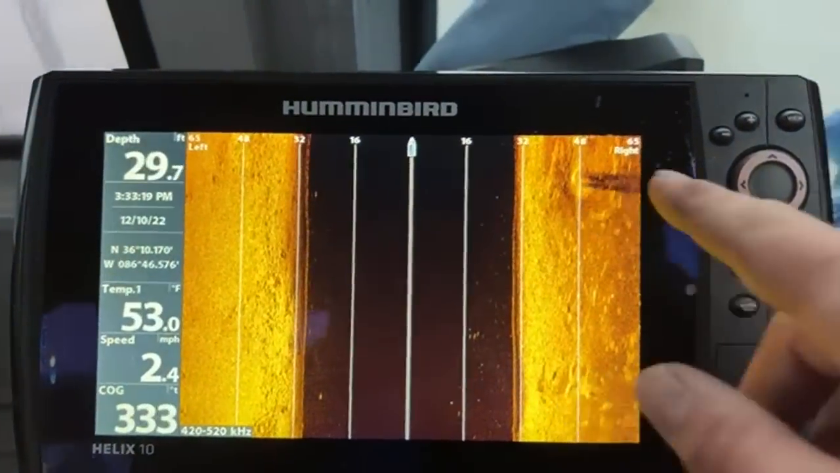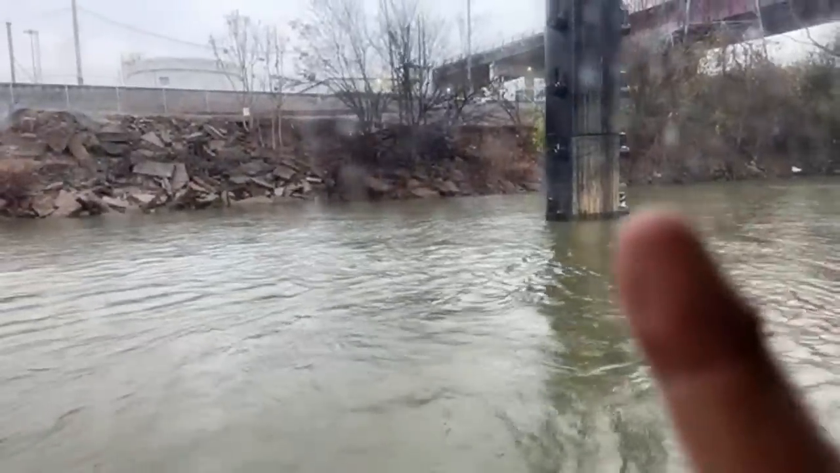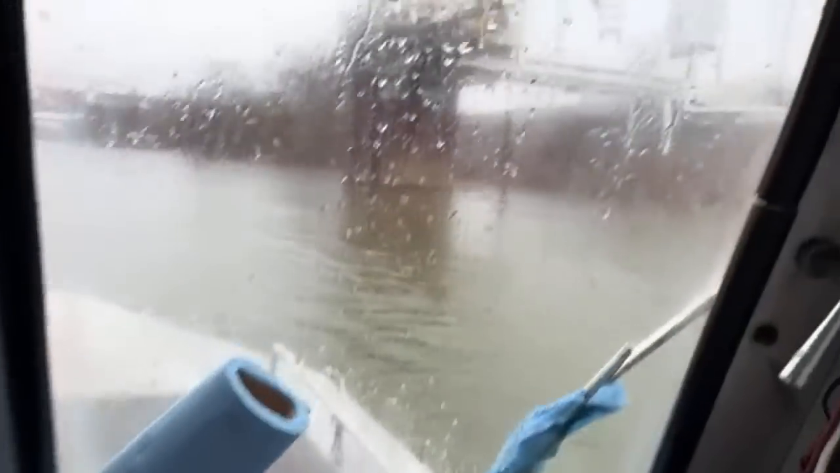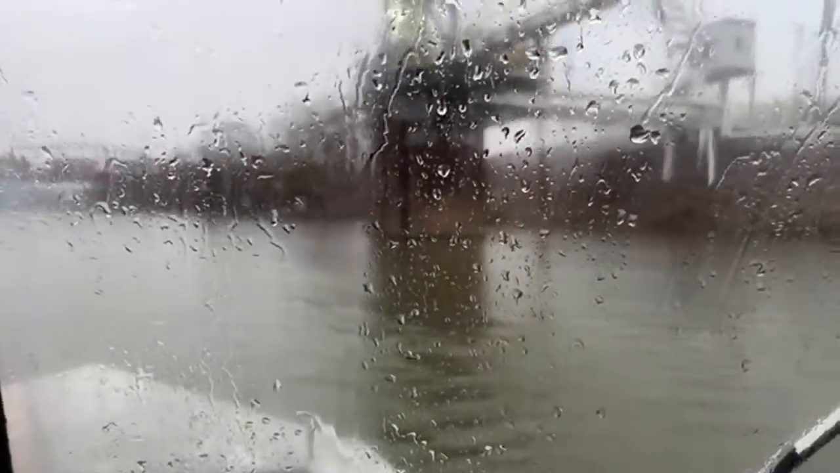So you see these shadows right here? That's actually like this pole, and I'm casting that beam, and it's actually making a shadow across it.